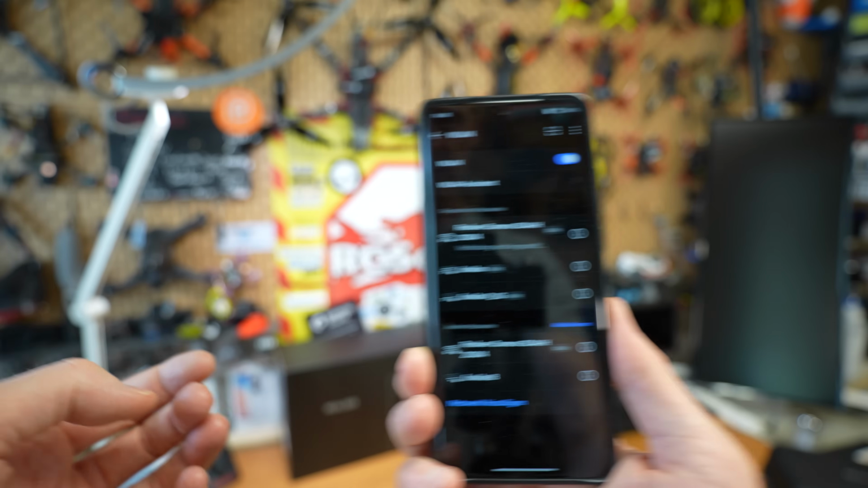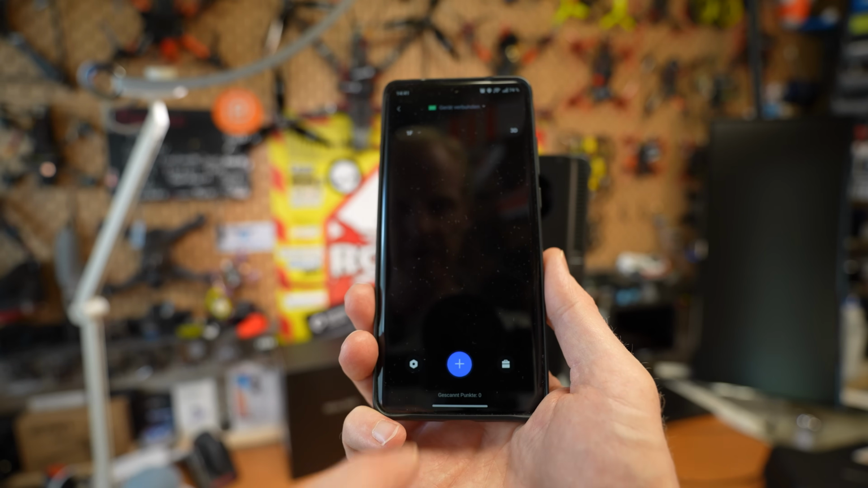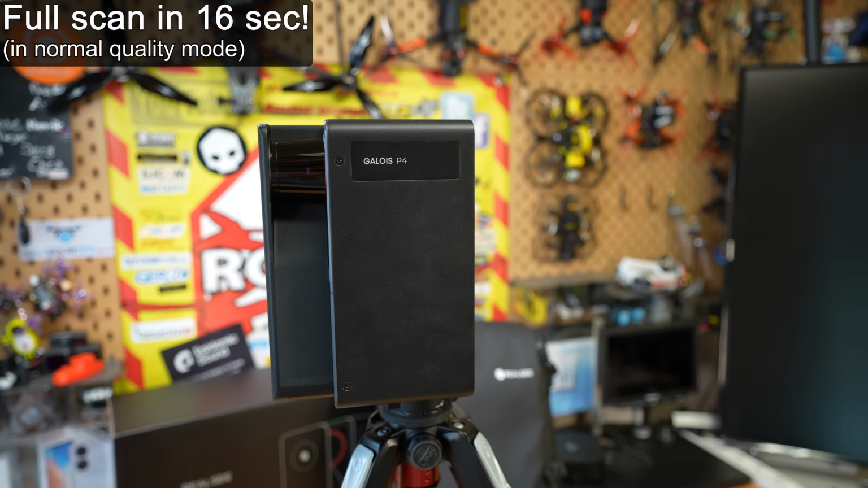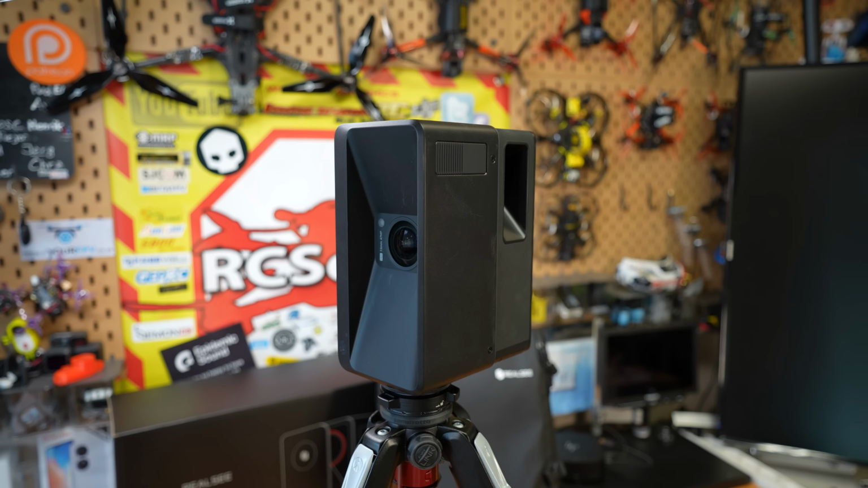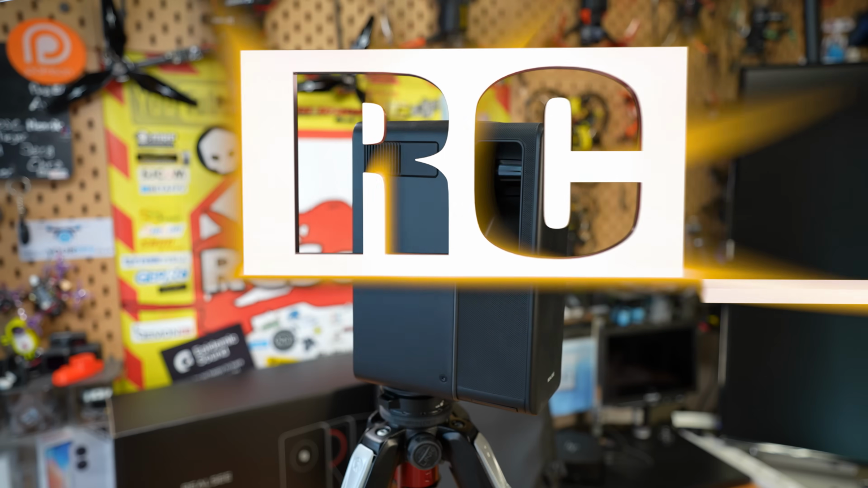So I connect to the Wi-Fi and I just scan. If I hit plus, this is the fast scanning speed of 16 seconds. Notice each time it stands still, it takes photos, HDR photos, and while it's turning, it makes the LiDAR scan.